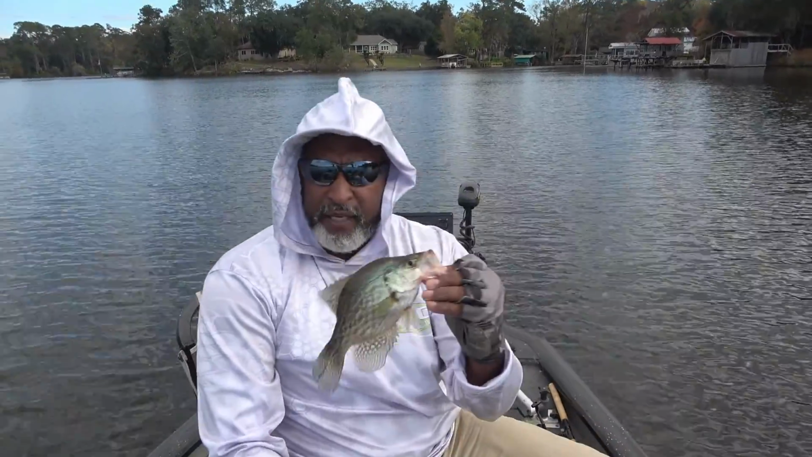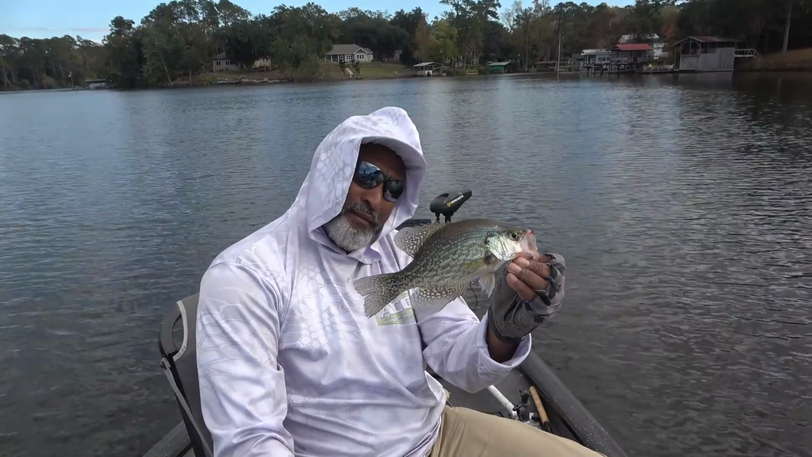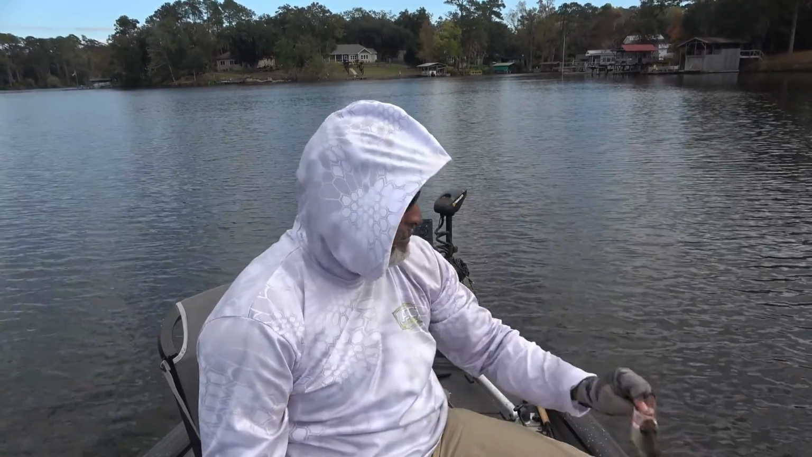That is a 10-inch fish. But we don't ride 10-inch fish in this boat, so he's got to go back. See him when he's 12 maybe. Nice fish. Beautiful fish.